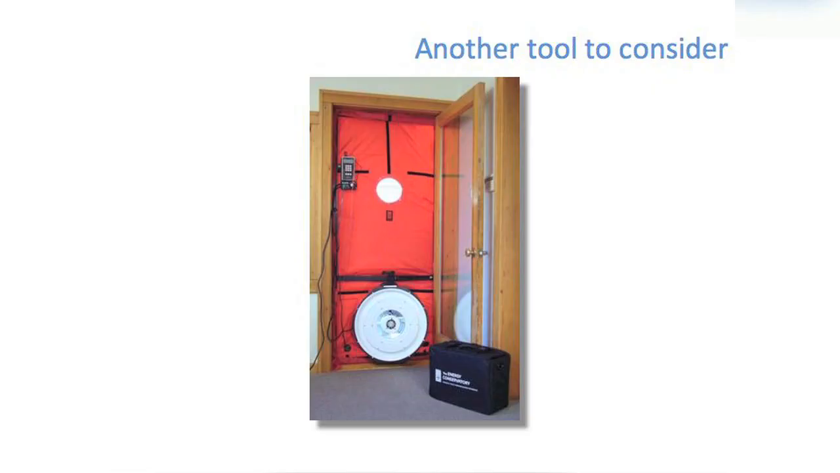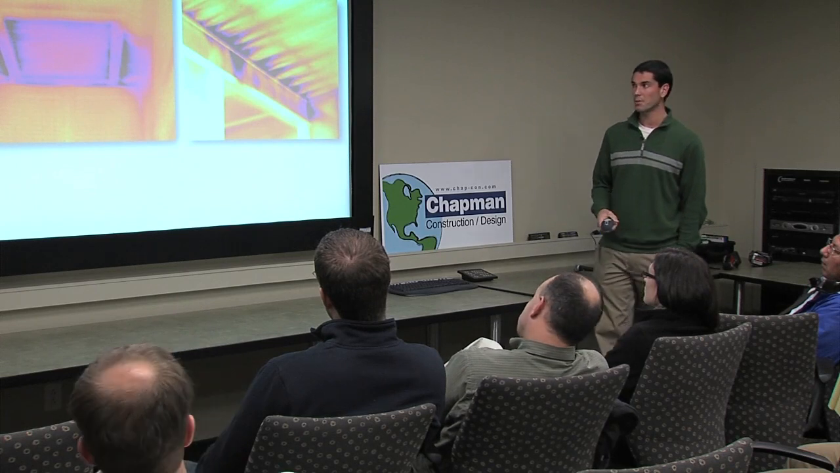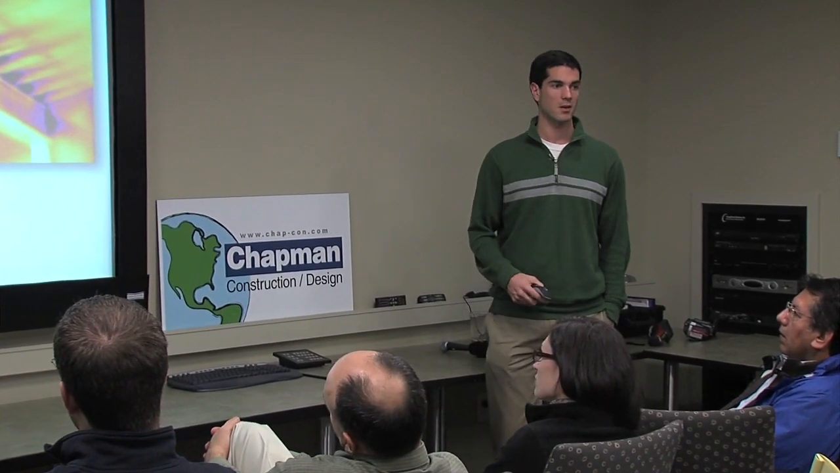So to get to the blower door. It's just another tool that works well with infrared. It can be a little tricky in a large commercial building to use a blower door. Residentially it's very easy, but what it does, it enhances the image, makes it a better looking image, and you can see the stripes of cold air. All right, so it shows you a more enhanced or higher quality looking image when you have a blower door set up. So it's just something that works hand in hand with infrared.